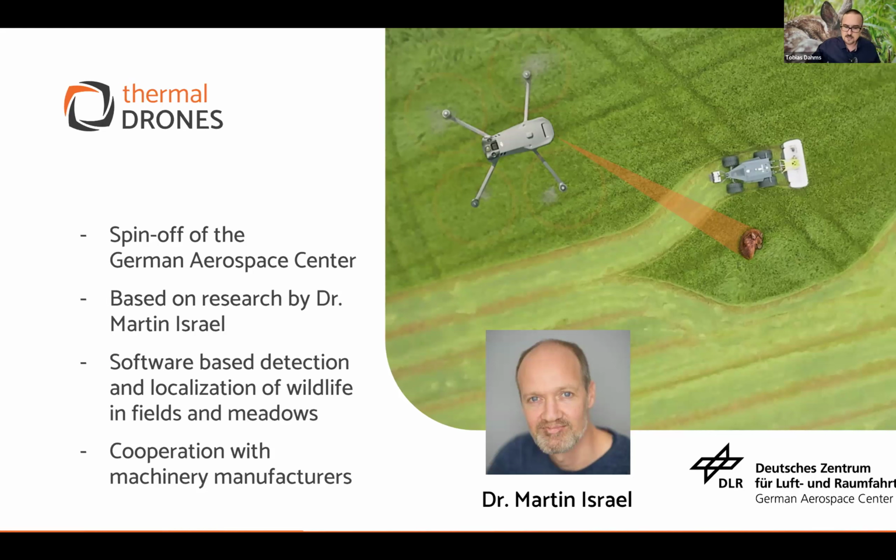And especially, we are focusing on fields and meadows, because as you have seen in the presentation of Frank, there's a huge issue for animal welfare, as well as for biodiversity. And there's also a huge potential for development.